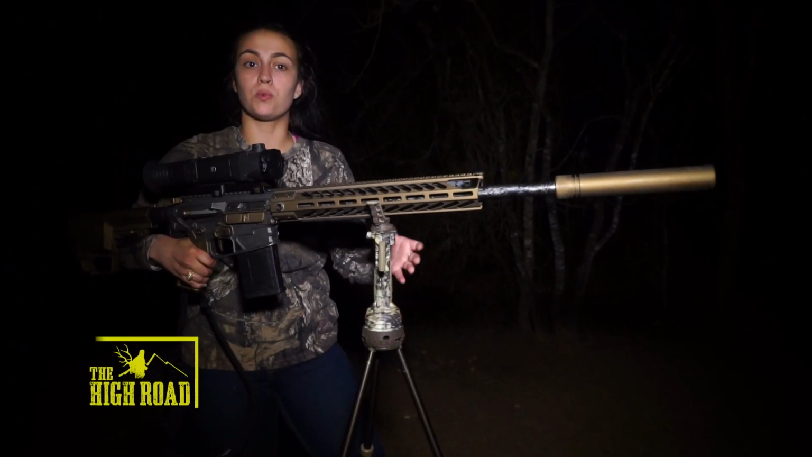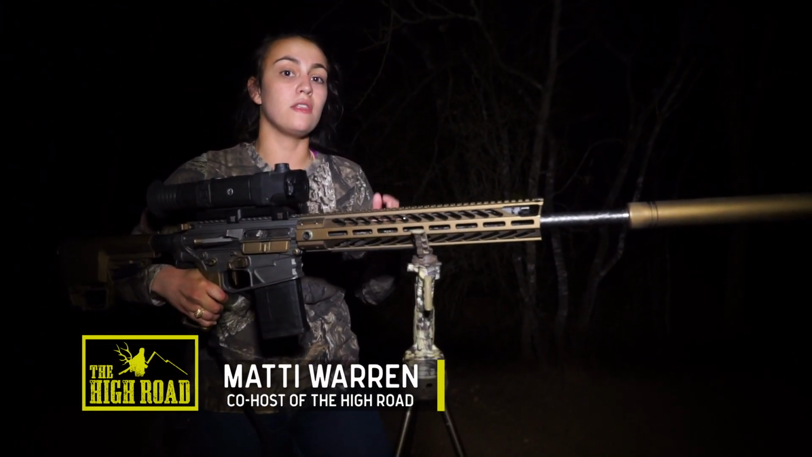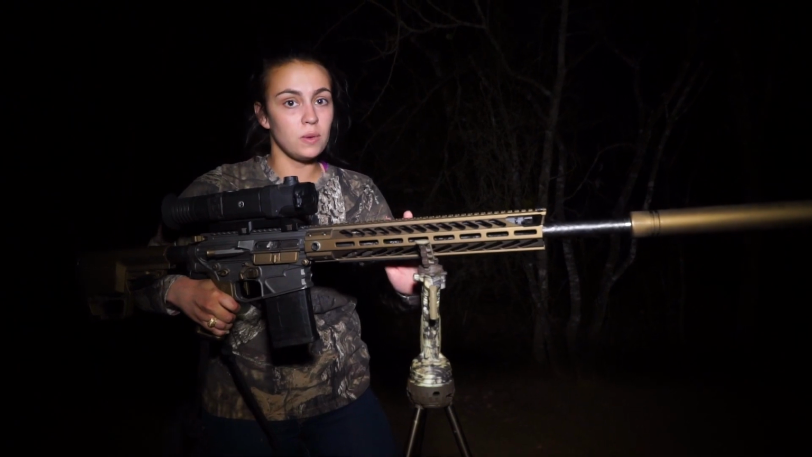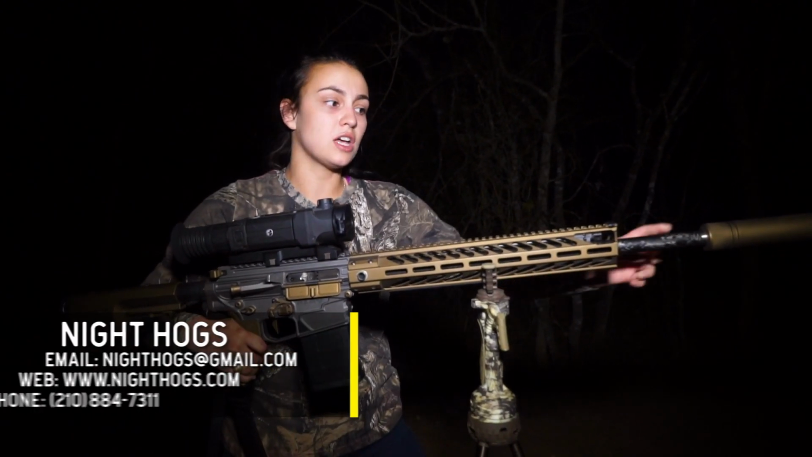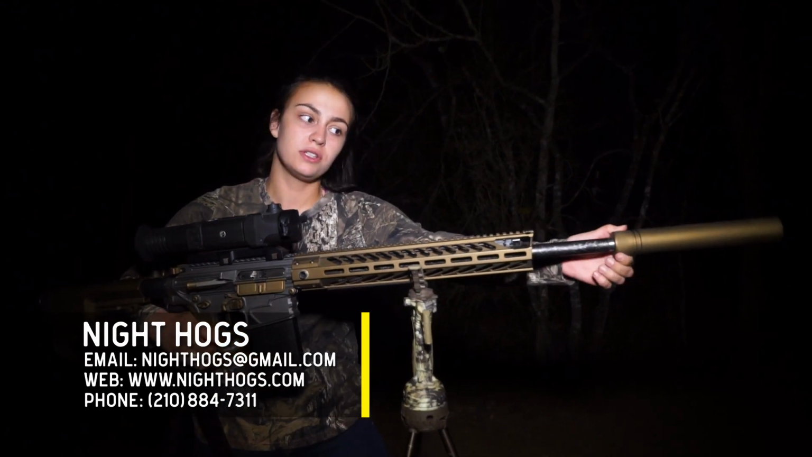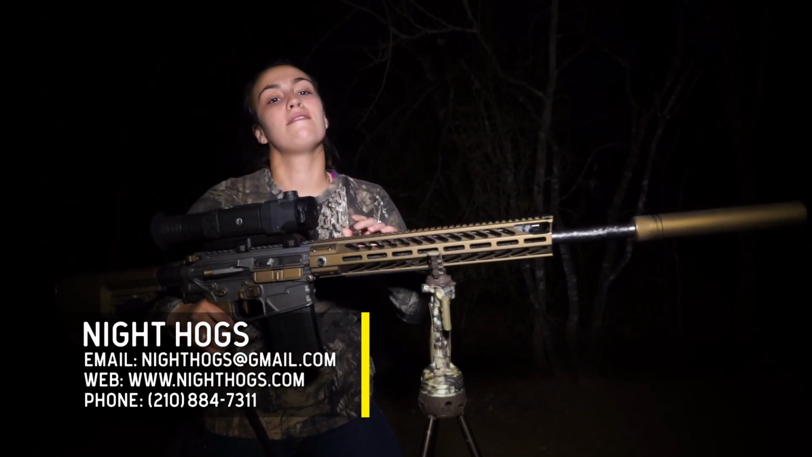When you come on a hunt with Randy and Gerald, they always provide everything, which means they provide the gun and the night vision equipment. But we brought our own gun, and I'm shooting an AR10 from Nemo. It's a 308. It's topped off with a suppressor from our friends at Silencer Shop.